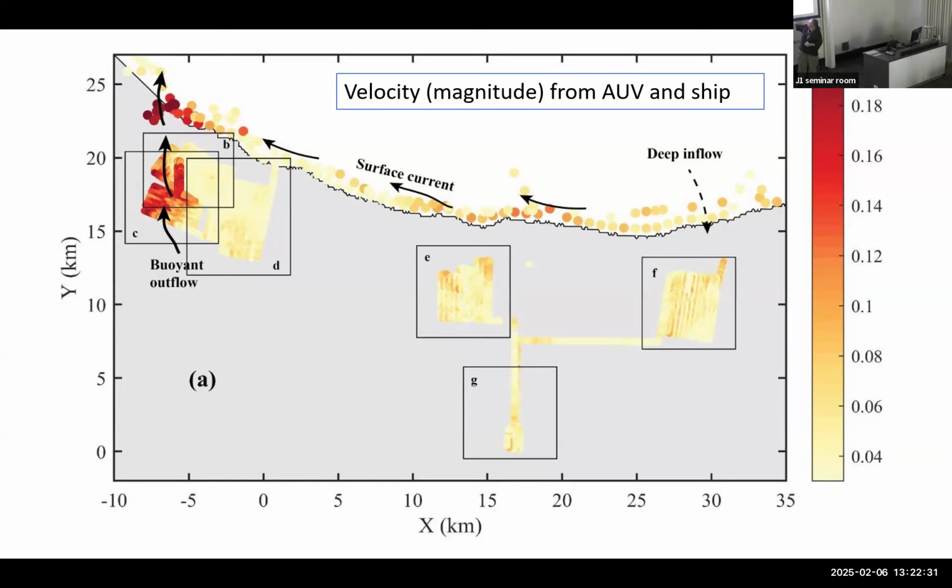You could not be quite sure if the current that you see here is actually coming from inside the cavity. It could be this coastal current being accelerated by additions of meltwater. So this was the first time we could connect it really to inside the cavity. So that was nice.